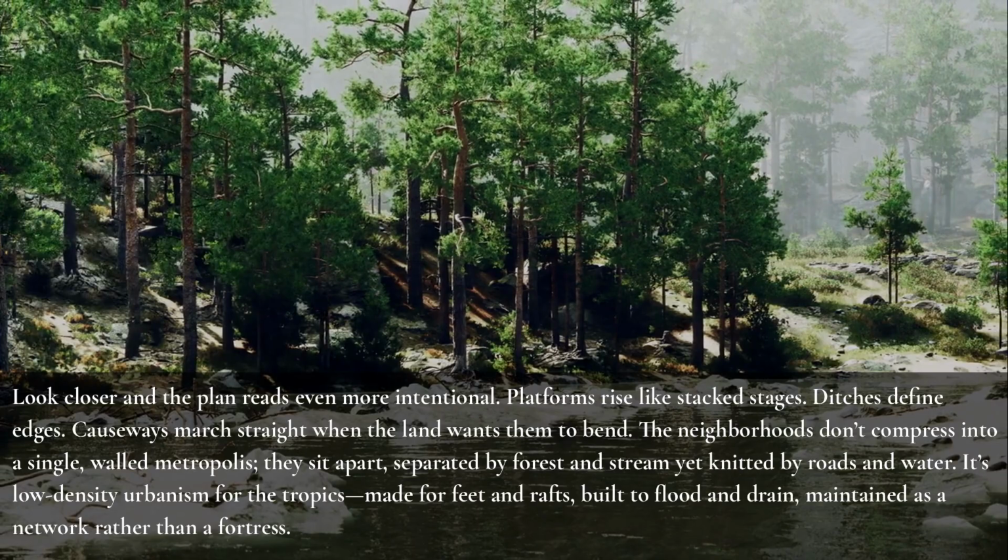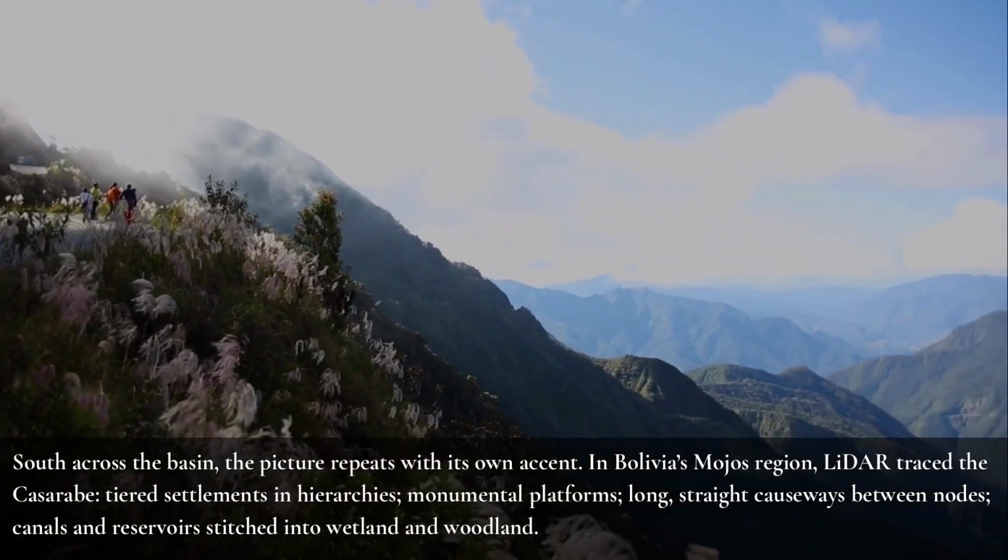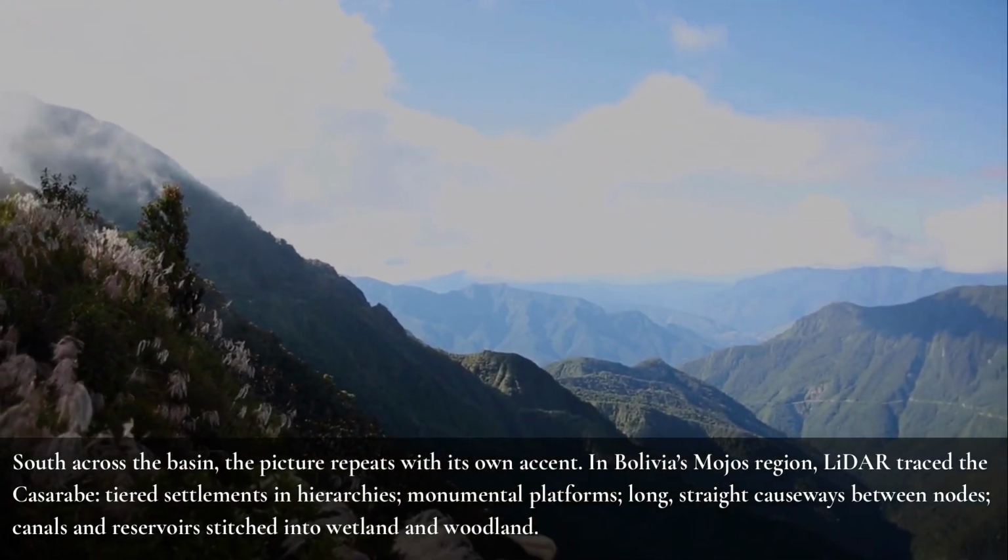The neighborhoods don't compress into a single walled metropolis. They sit apart, separated by forest and stream, yet knitted by roads and water. It's low-density urbanism for the tropics, made for feet and rafts, built to flood and drain, maintained as a network rather than a fortress. South across the basin, the picture repeats with its own accent.